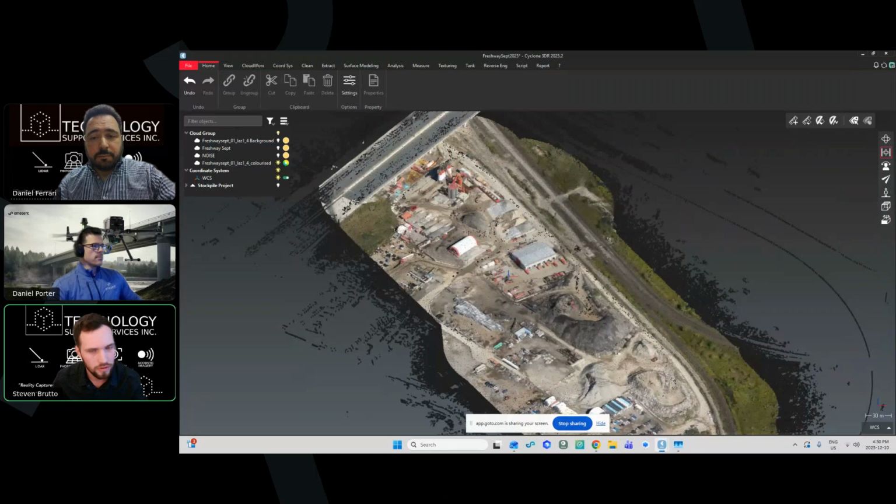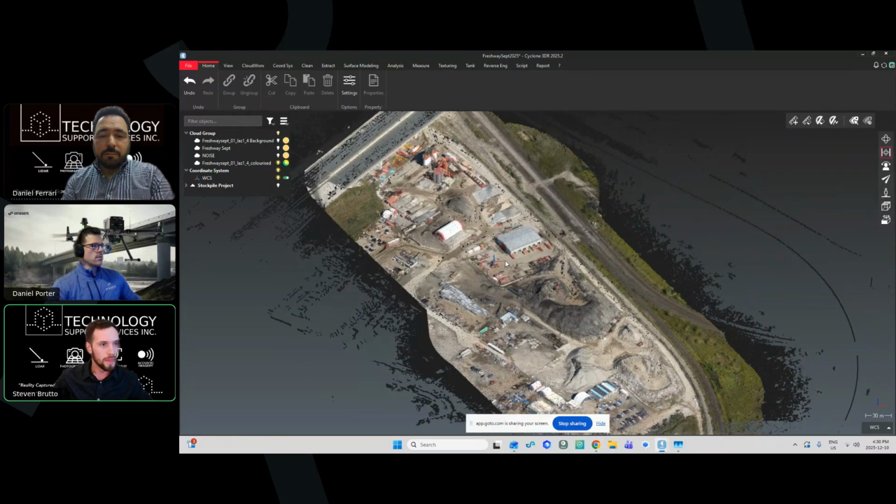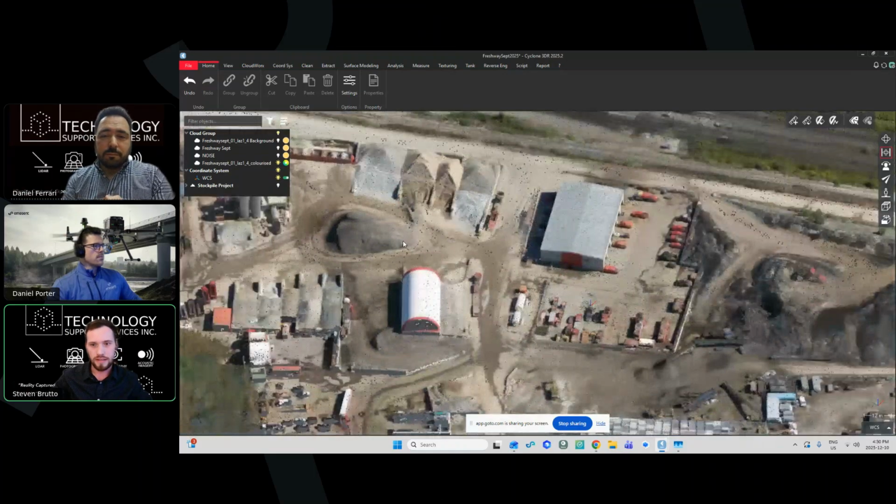I'm not sure if everybody can see my screen here, but we'll go through a few projects that we've worked on and show you how we're putting this to work. Because it's really nice when you see it on slides, but it's got to go to work to really make it work. So this here is a 16.5 acre asphalt plant.